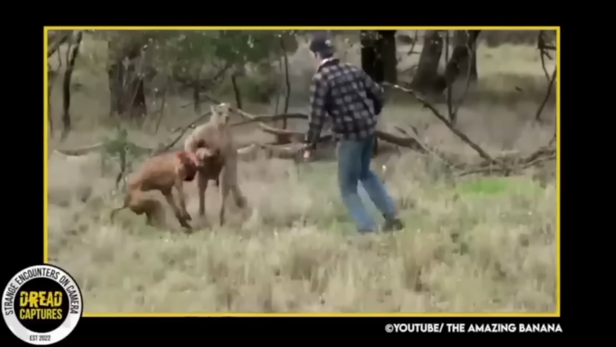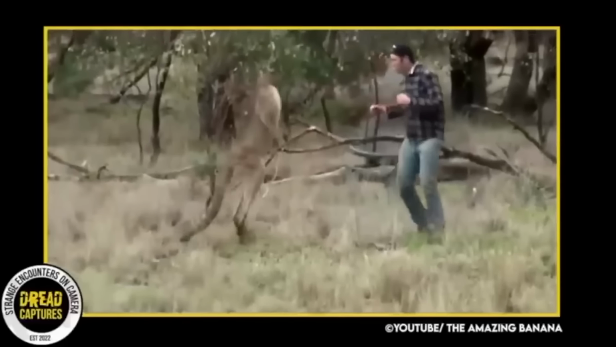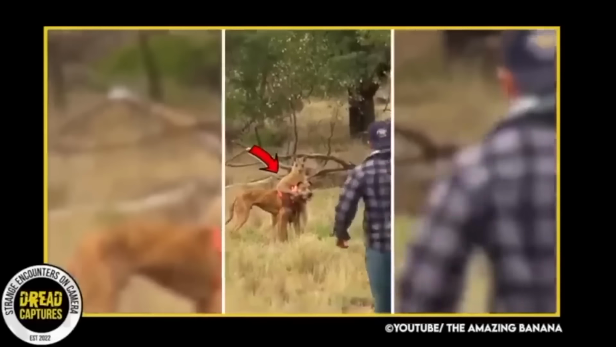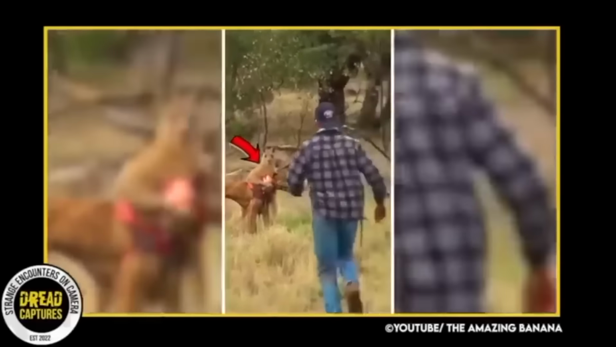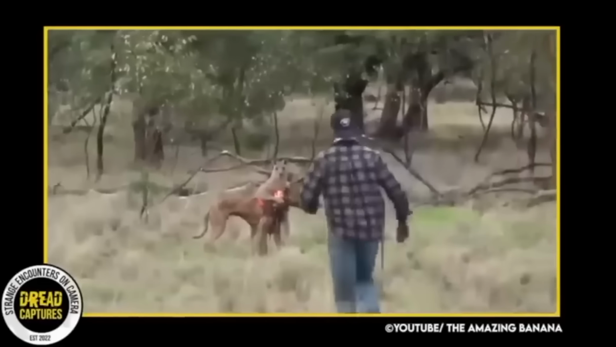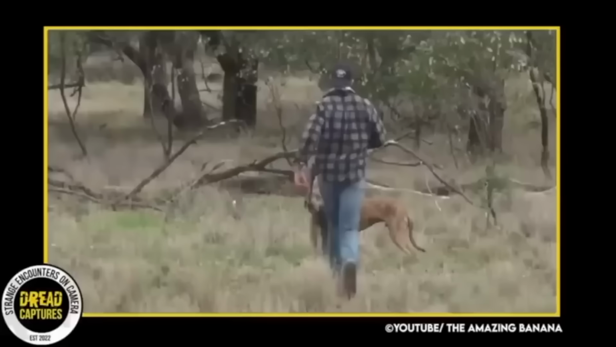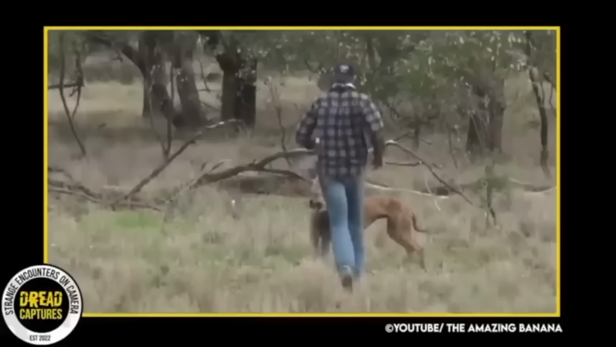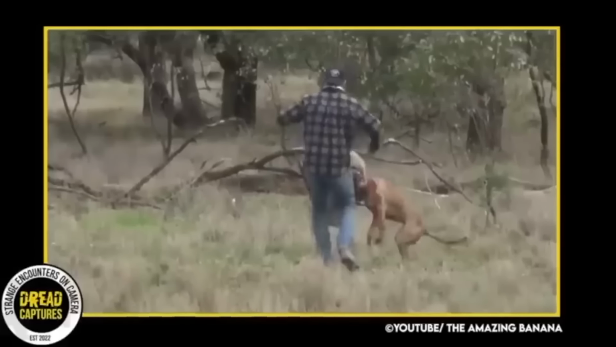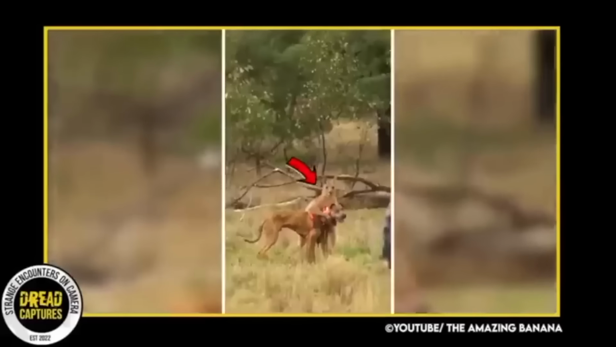An older video here, and probably the most popular, most viewed kangaroo video ever. I'm sure you've all seen it, but it's pretty remarkable. In the video, a hunter's dog is captured by a kangaroo, causing the owner to panic, understandably. He rushes over to the kangaroo in an attempt to rescue his poor dog. However, the crazy part is the kangaroo refuses to let go and continues to hold the dog in a headlock.